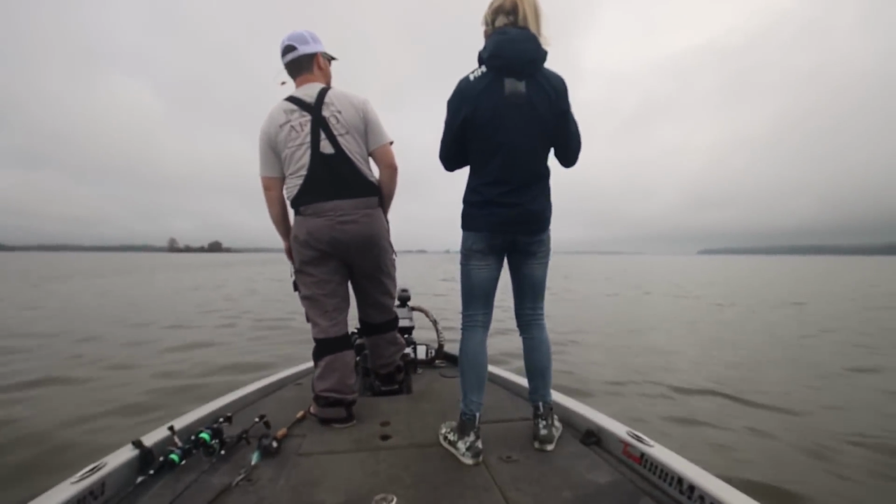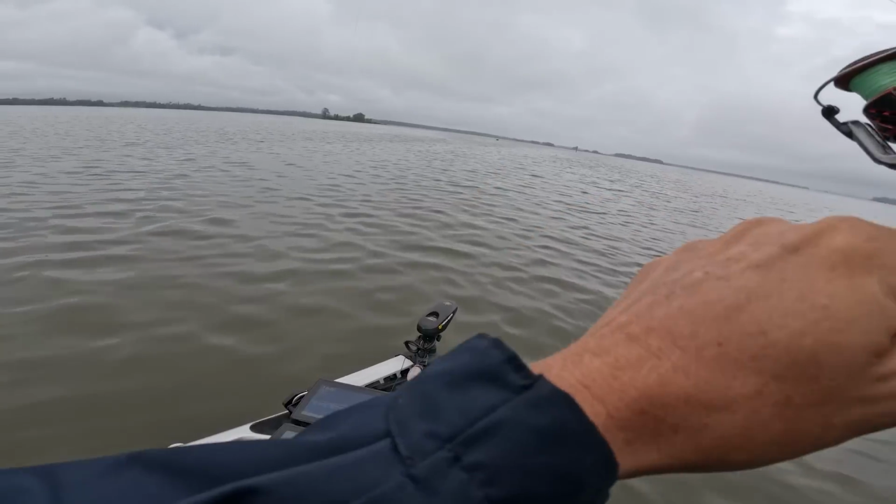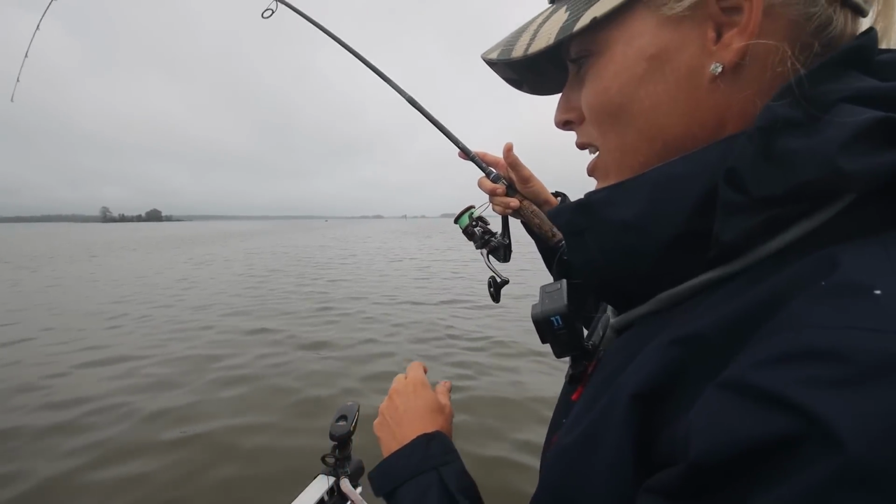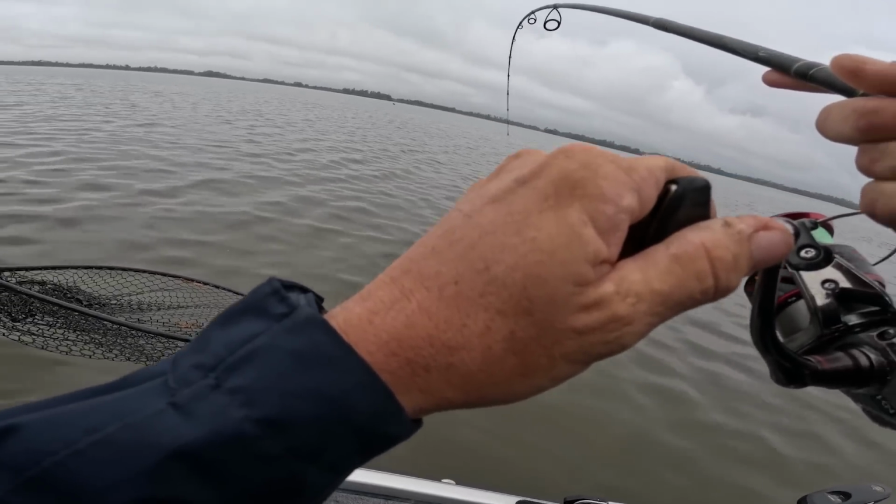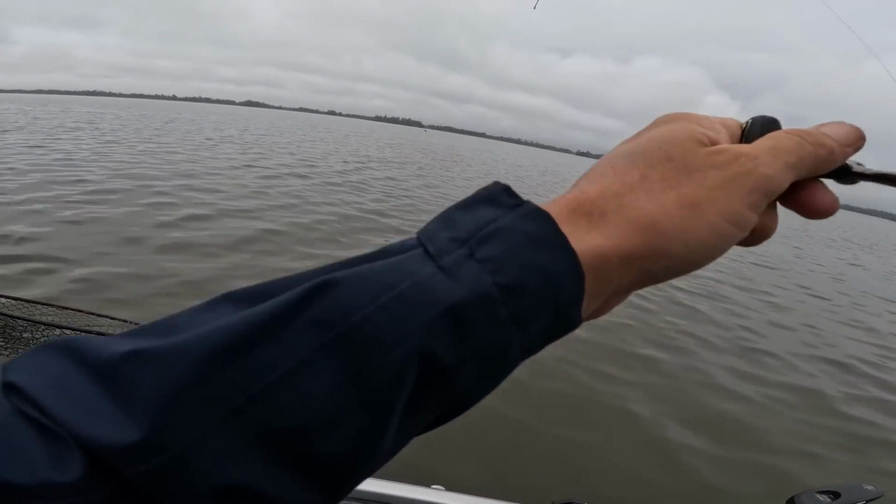Oh, we're on. Nice. I'll take it. Now stay connected, stay connected. That was so fast, it was like instant. Woo, taking some drag too. Nice fish. They're fun, they fight. That is a fighter. Look at that, taking drag, woo. My first Seminole hybrid coming up. It is your first Seminole hybrid.